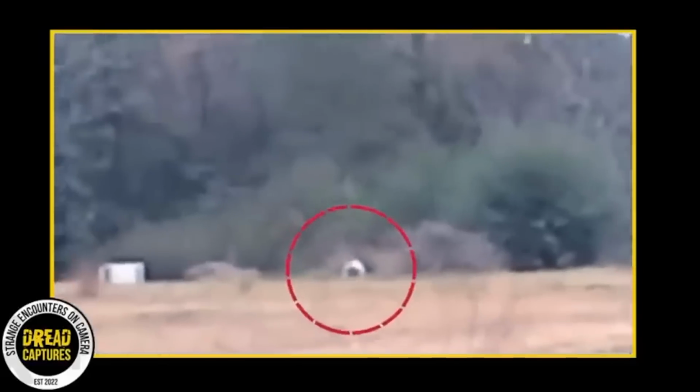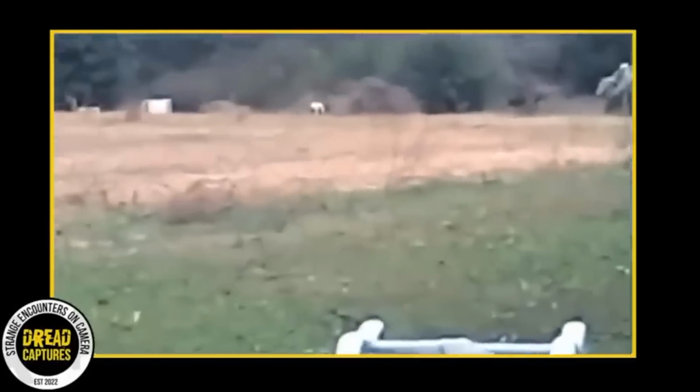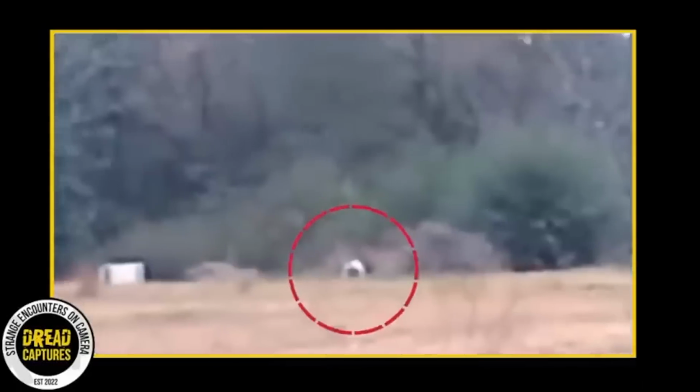Needless to say, they were totally freaked out and ran as fast as they could back into their house. But wouldn't you know it, after hiding out for only a few minutes, they decided to peek outside to see if the creature was still there. And sure enough, it was still hanging outside their house like nothing had happened. And to make things even more spooky, their dog started barking at it too.